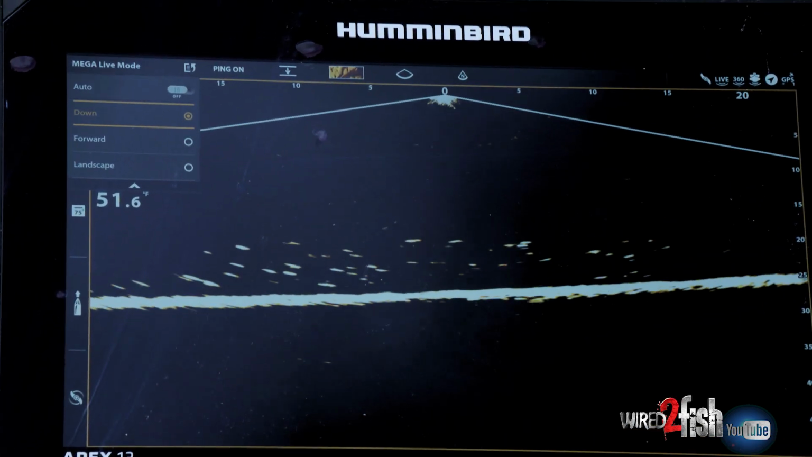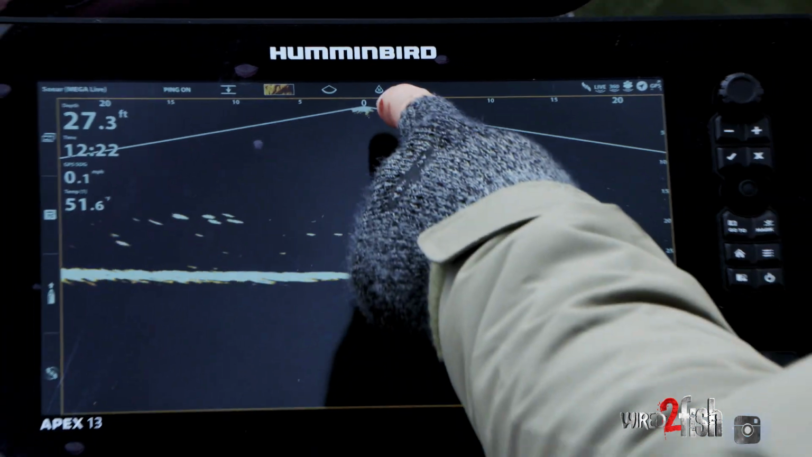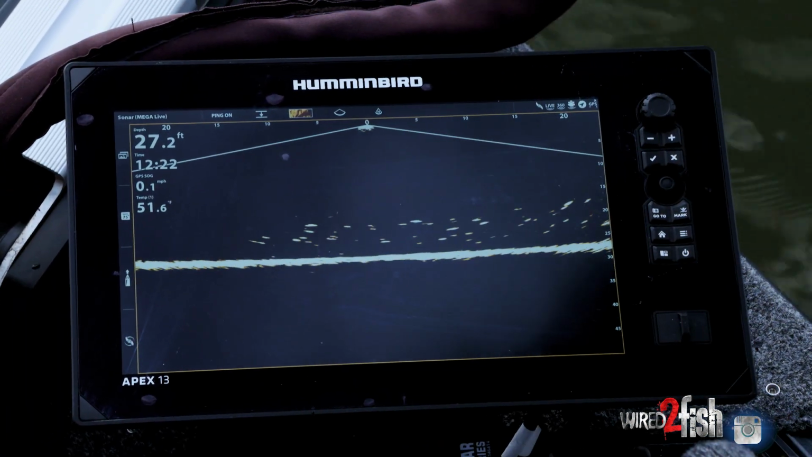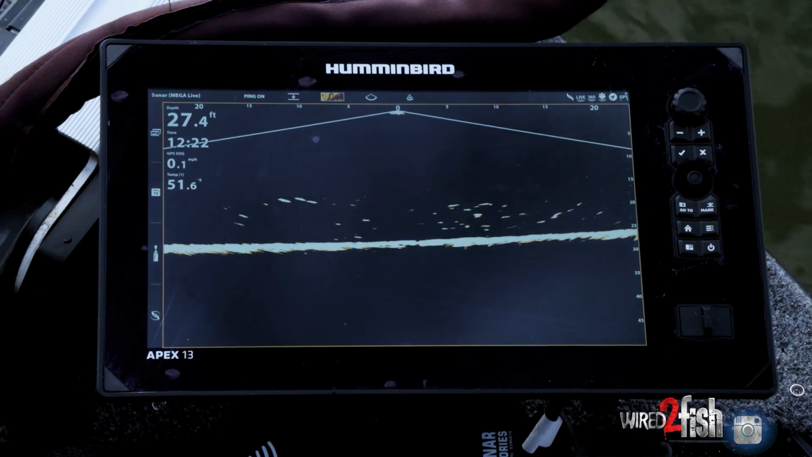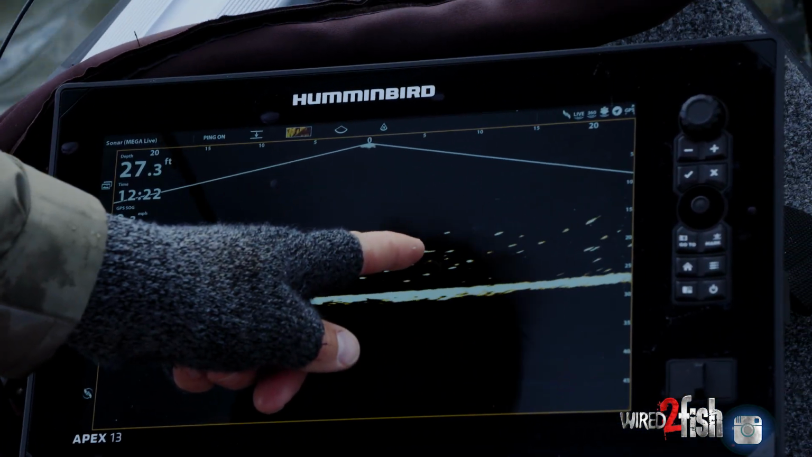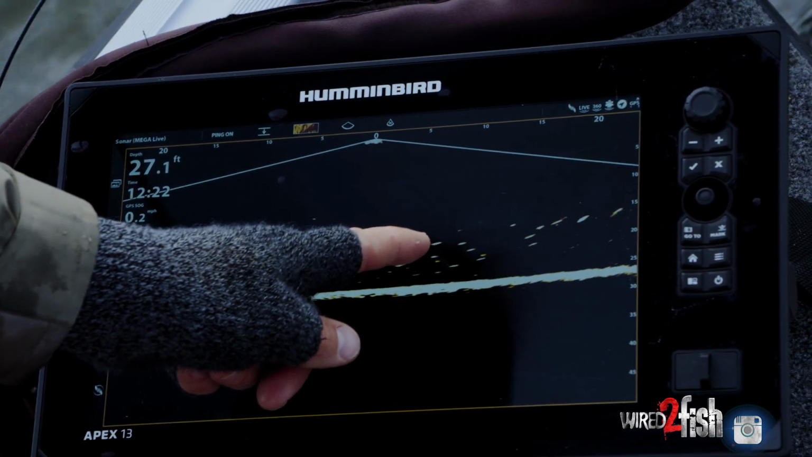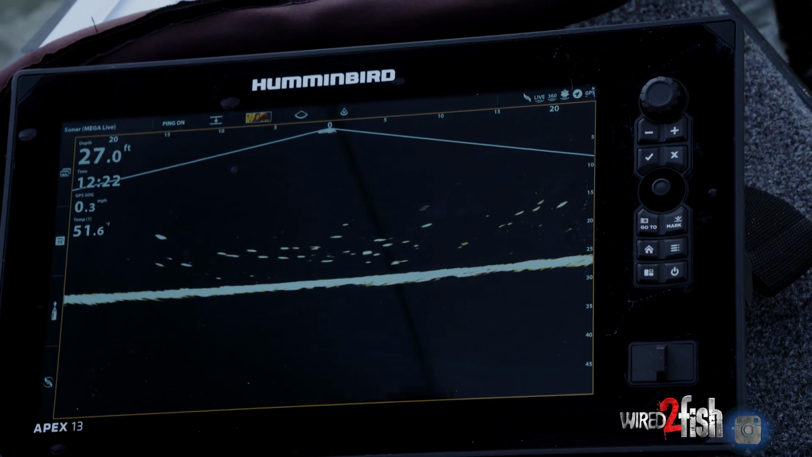And there's all those fish laid out below us. I'm looking about 30 feet out. So there's a lot of fish. Let's drop down and see what it looks like. Down I go. Oh, here they come. It's gonna happen. Ooh, nice.